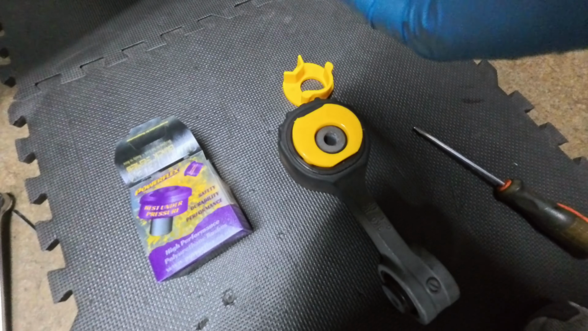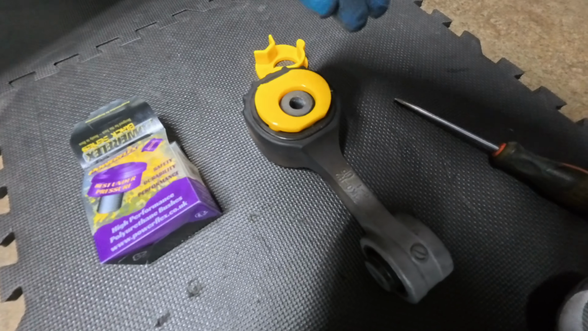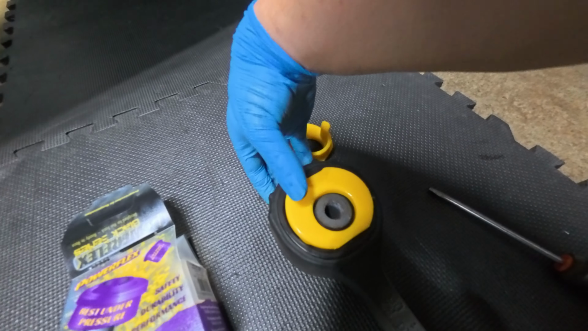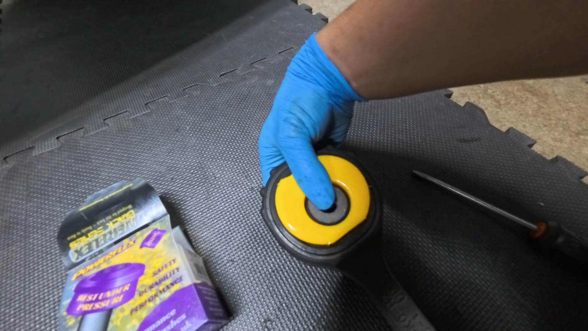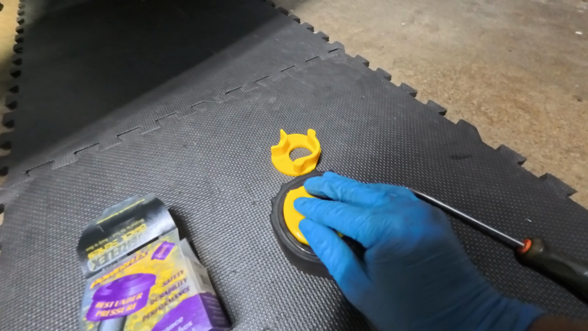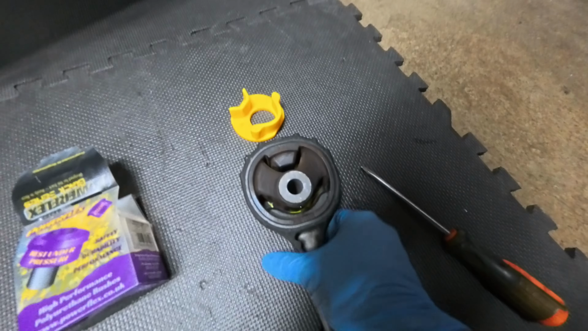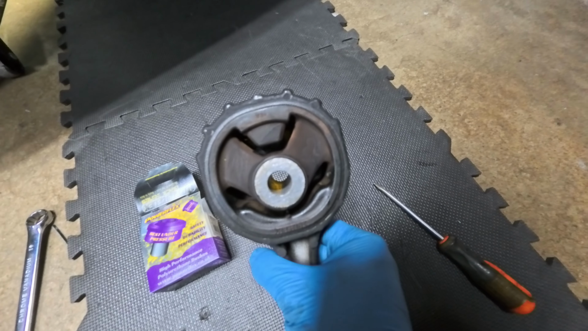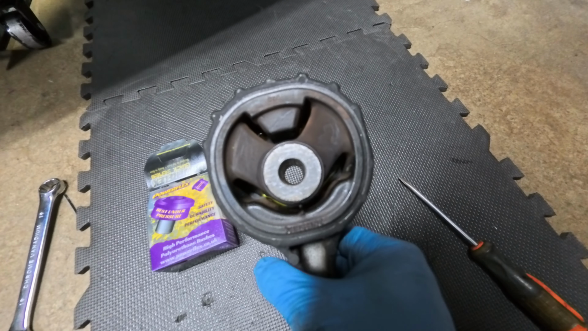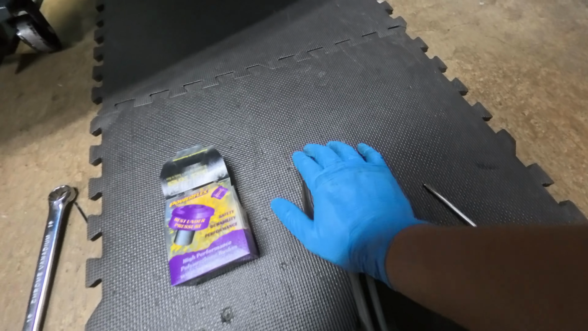Once you put it in between where it sits inside, it's going to be a clamp like this, and the bolt goes up, if that makes sense. It's going to clamp like this. So inside this clamp is a big surface area, and it will sandwich the bushing a little bit more in. So let's put the other side in, and as you can see, it's just gaps. You can see that yellow bushing right there. It's just a big empty gap. So let's put this inside.